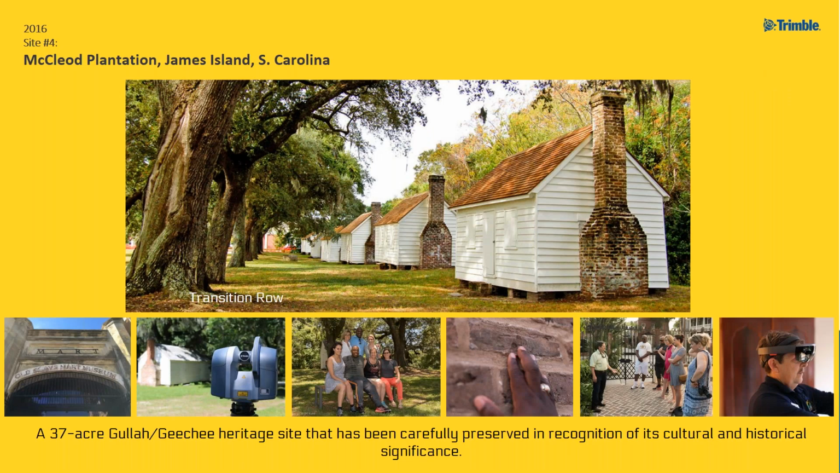The third site that we documented was the McLeod Plantation on James Island in South Carolina. And these particular slave dwellings, this is an interesting location and site because it's run by people who tell the story of the majority of people who lived here, which were enslaved people.